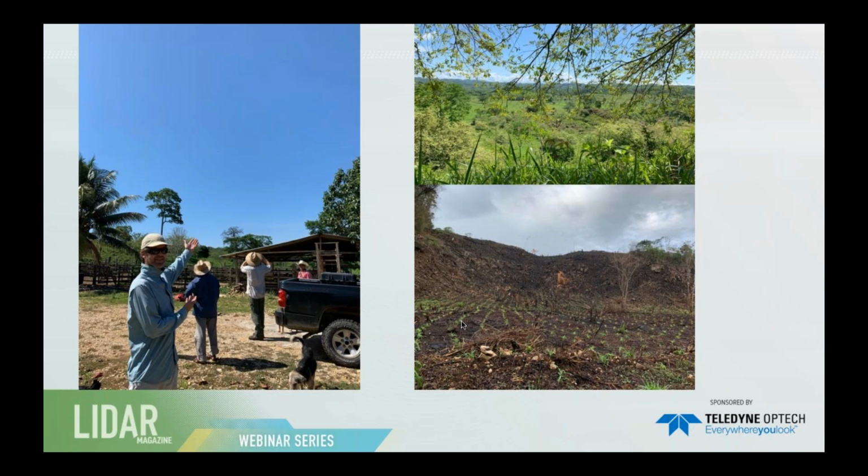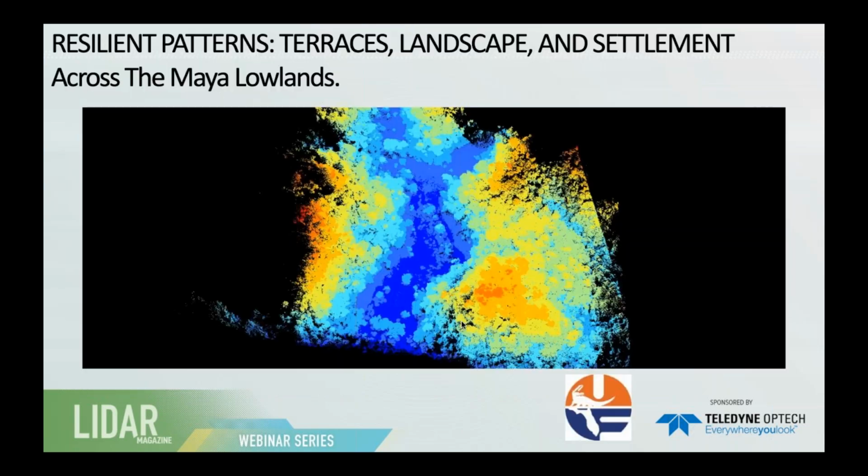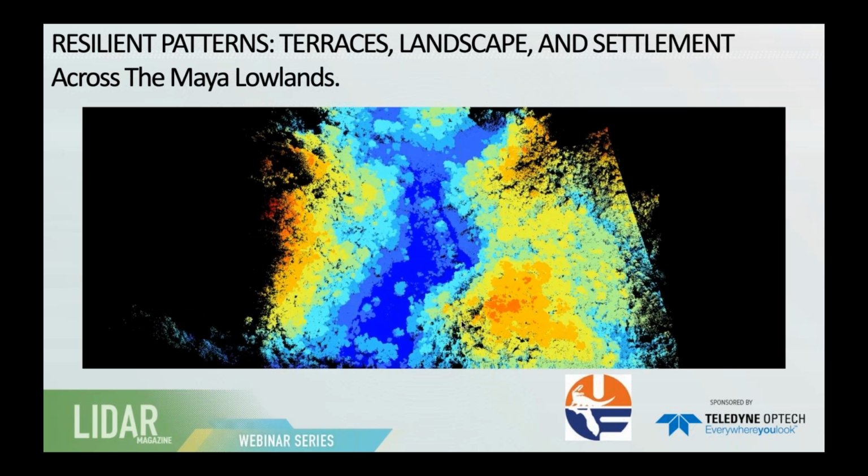We are now scaled up to be able to capture 6 square kilometers of data on a single day. That's maxing out all of our batteries. Which is quite an interesting thing, bringing the drone to and from the field. But we can get some pretty high density point clouds and we're getting a lot of great ground returns. So I wanted to show you some of those data.